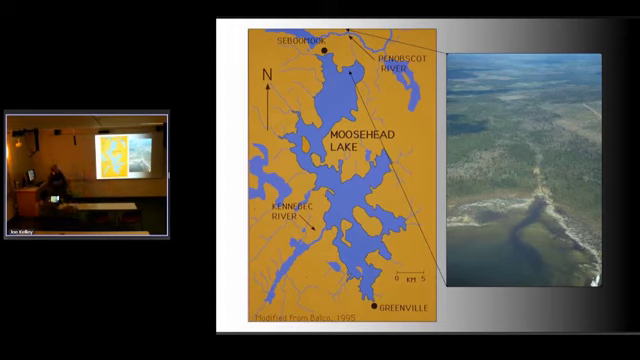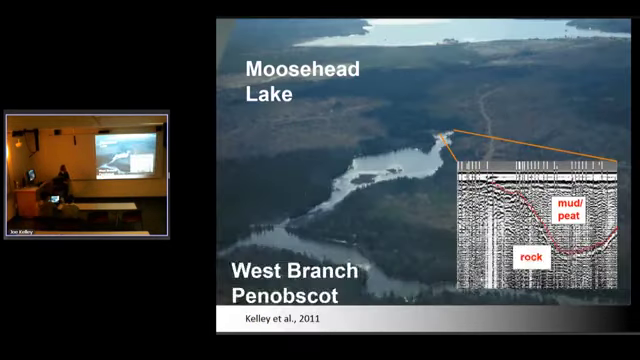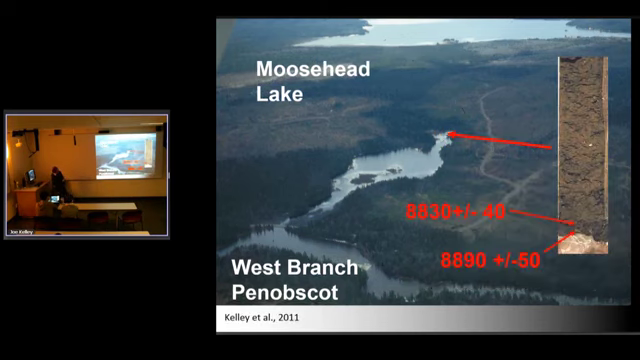So thinking about that, we wondered about it, and my wife Alice here went out and did a ground penetrating radar profile out across these areas, and you can see the outline of the channel. In the bottom of the channel there would be peat today, but below that, when it was a river, it would be inorganic, and was able to come up with dates around 8,800, 8,900 years before present, which was just unbelievable to us.